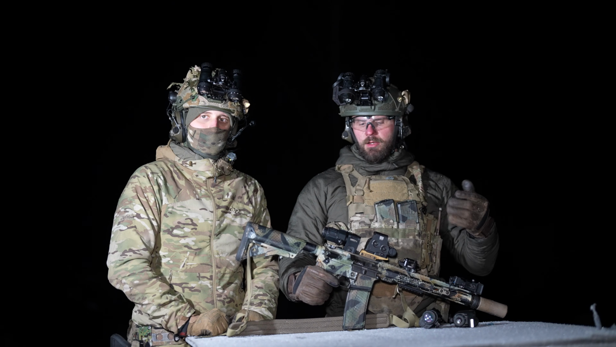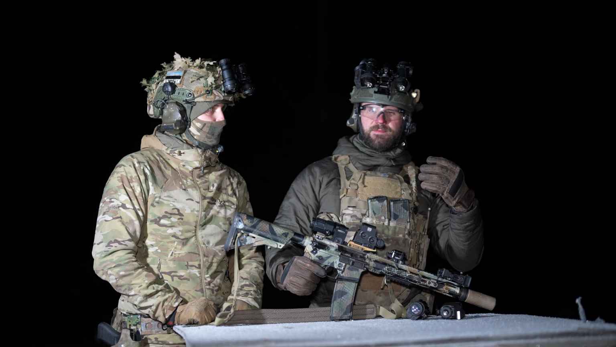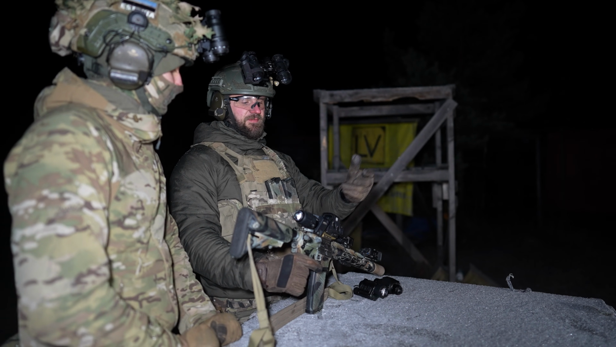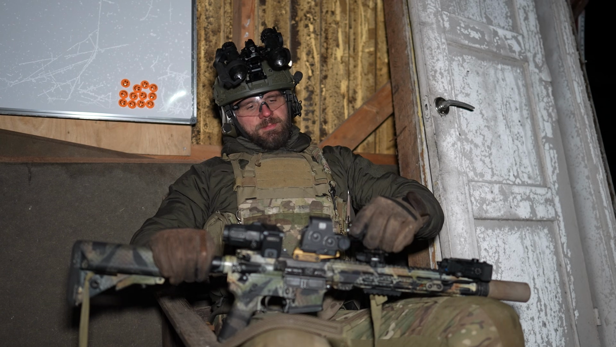In conclusion, the Eotech is currently my preferred sight because I like to do a lot of CQB, and I like to use night vision and do passive aiming, for which the Eotech is superior. Next, let's take the Eotech for a spin with the thermal.